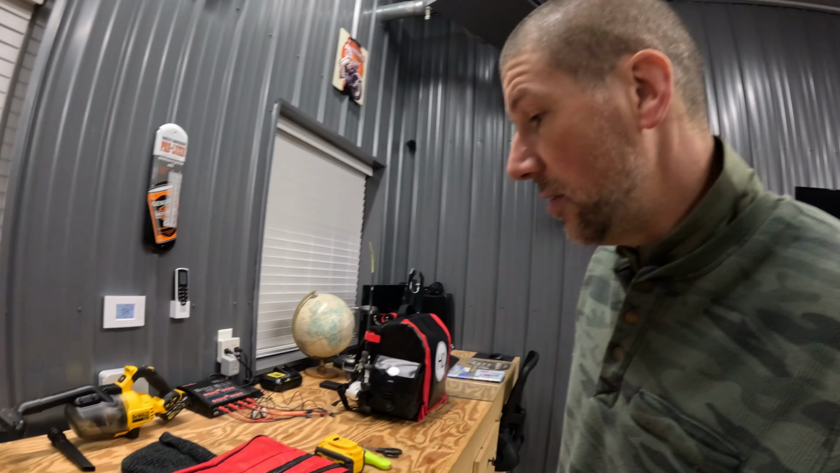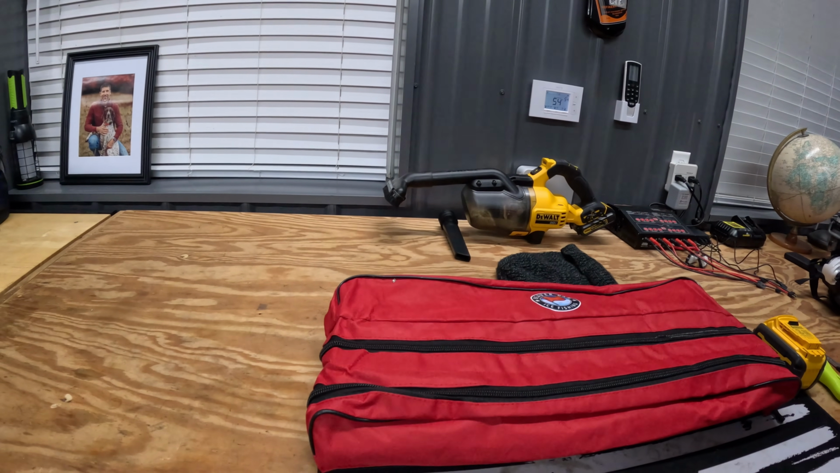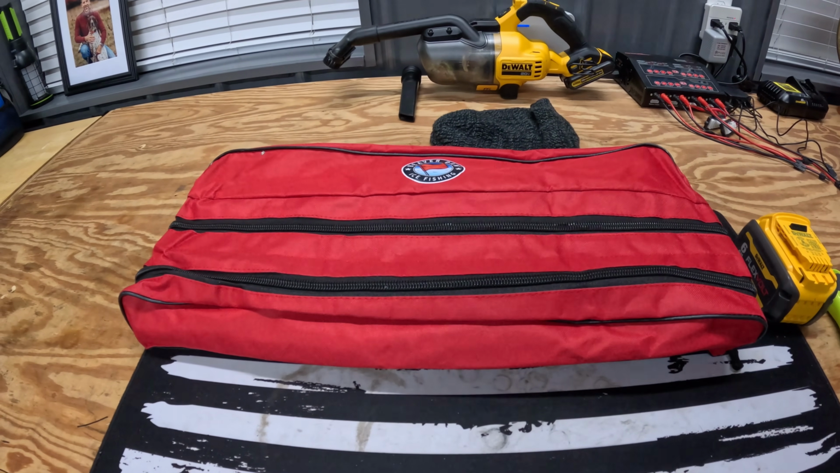So we're running these new Beaver Dam Tipups. They've been working really good. Didn't have any drop bait yesterday, which is good. Normally I have a few bait that are dropped, but these are really good quality. Spools are super smooth on them too, which I like.